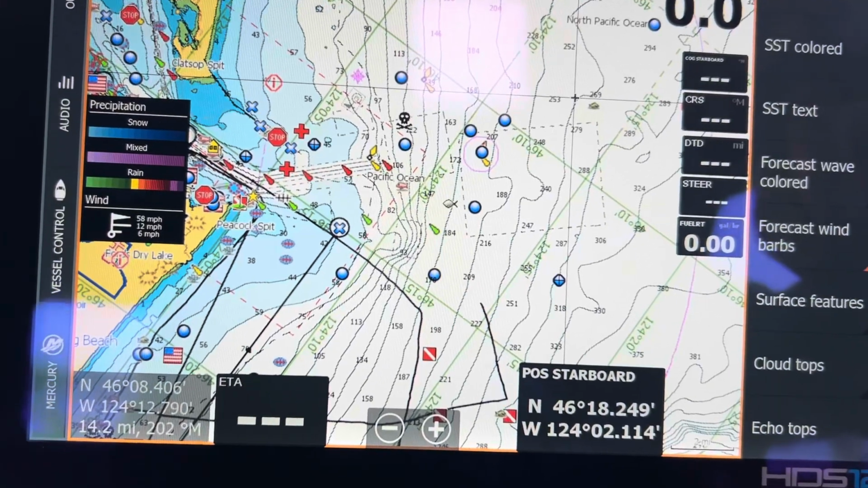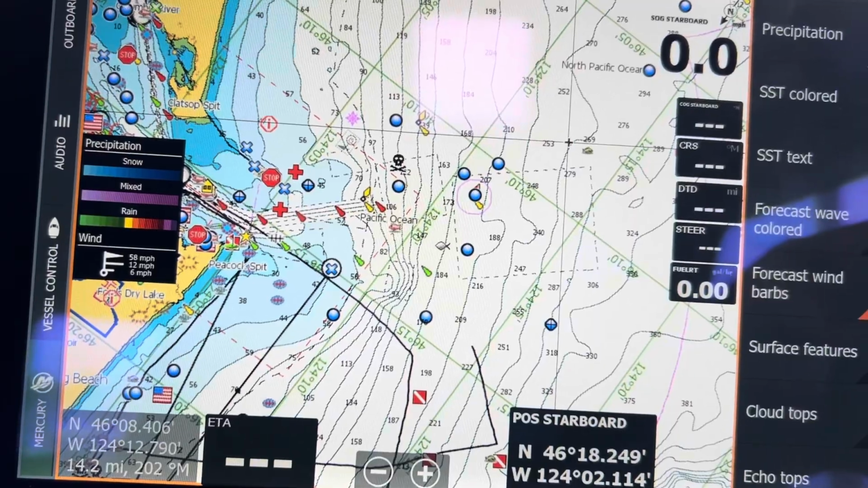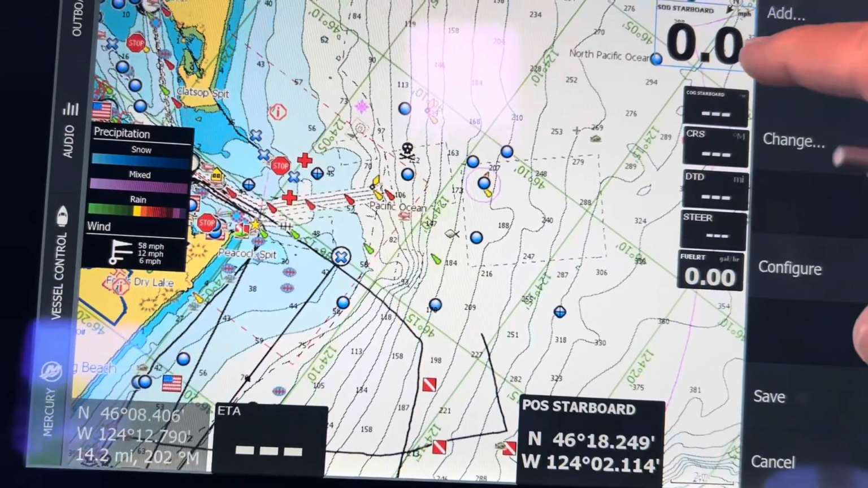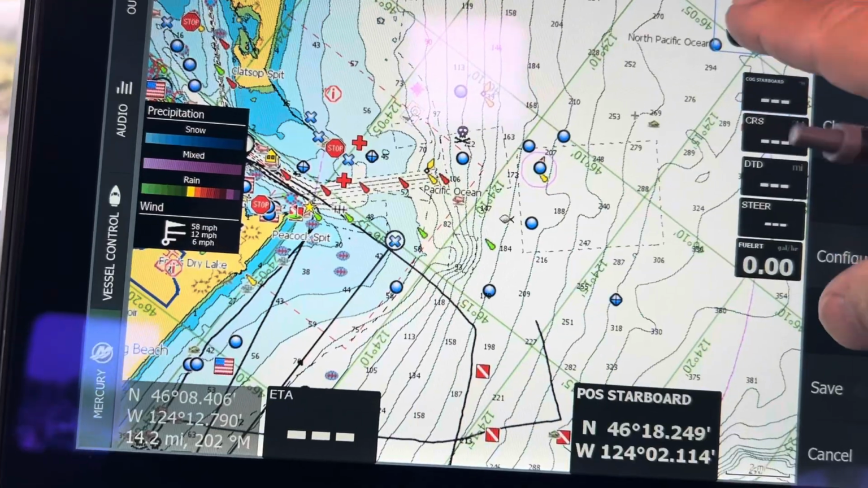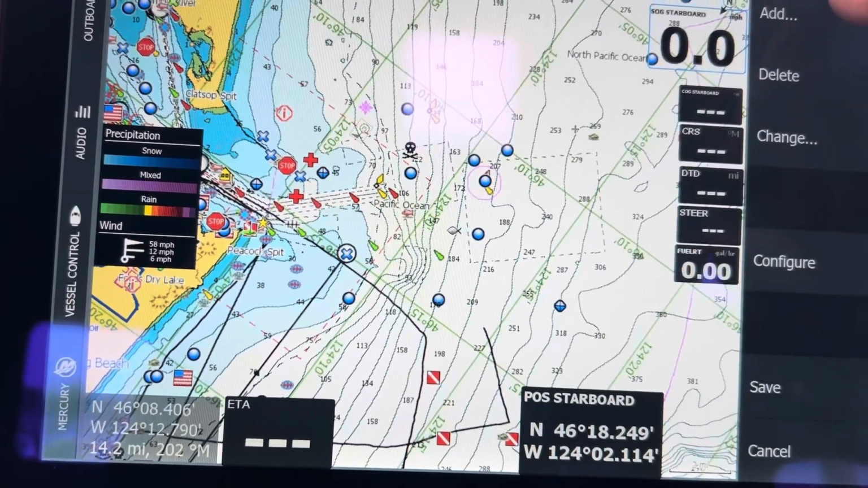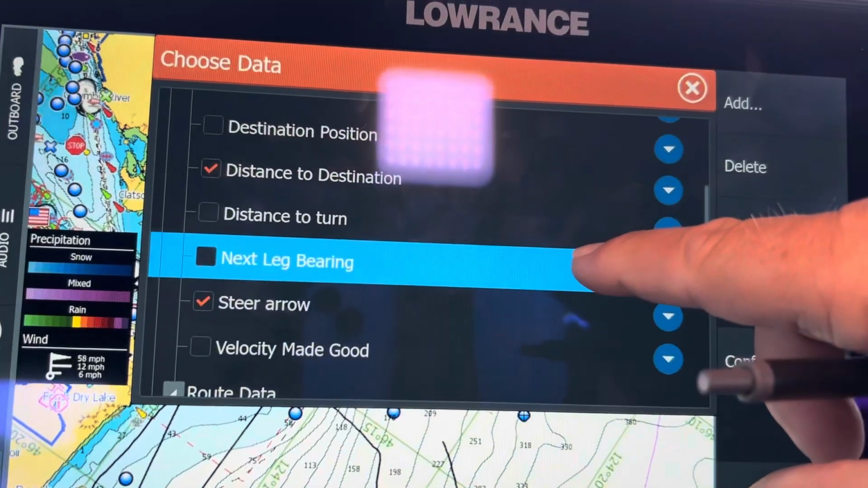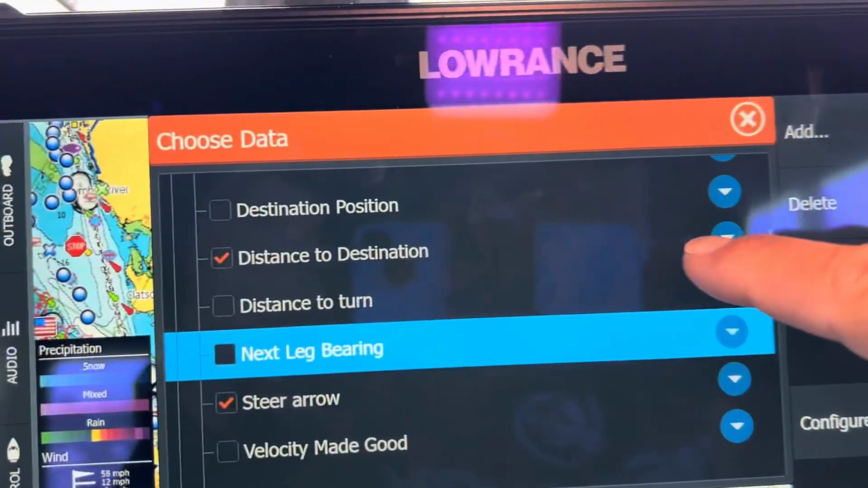Now, if I want to add data or make changes, how do I do this? That's real easy. I just come up here and hit the power key. Boom. I just go down here where it says edit overlay data. Once it highlights the block, it allows me to move it anywhere I want on the screen. And then as far as adding, I just hit add. Up here, anything that you're capable of displaying with your motors or your information is going to show up on here. And you can just select your run.